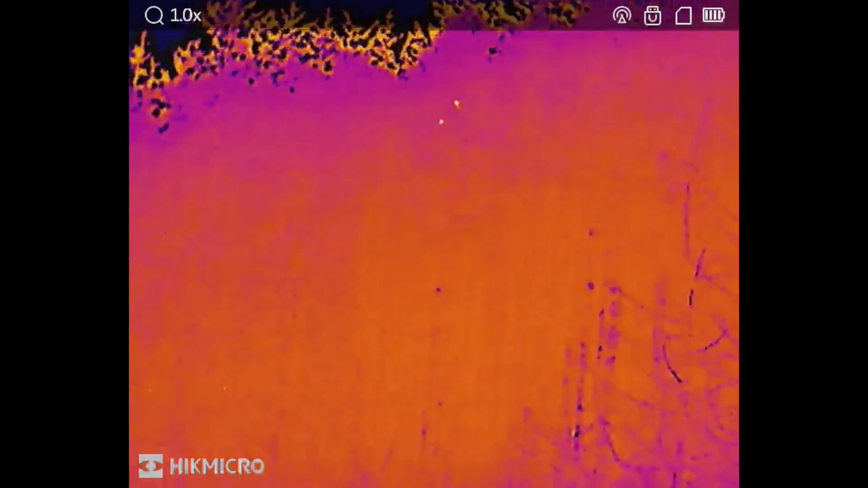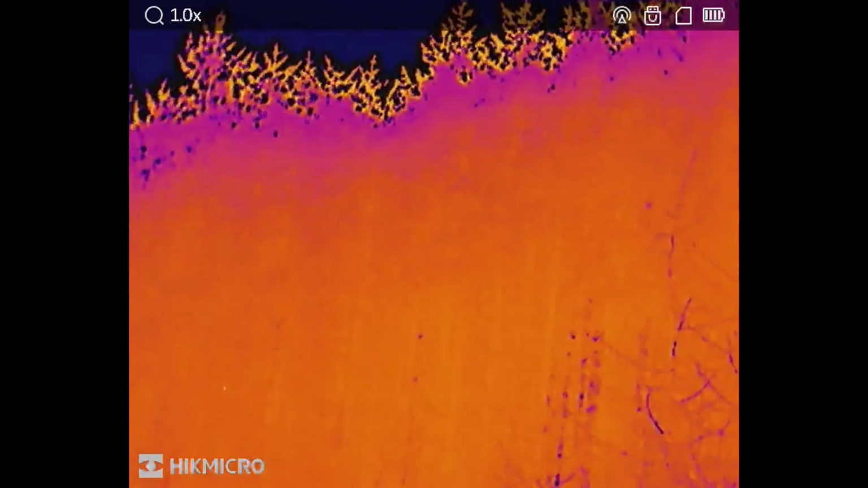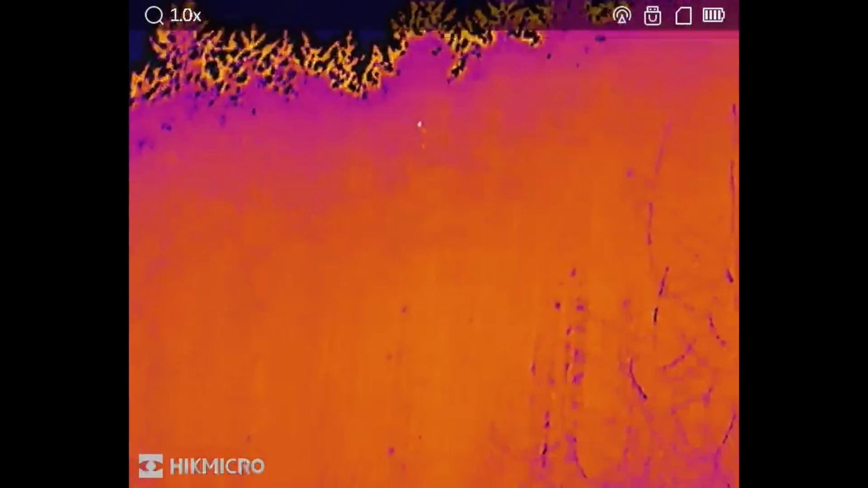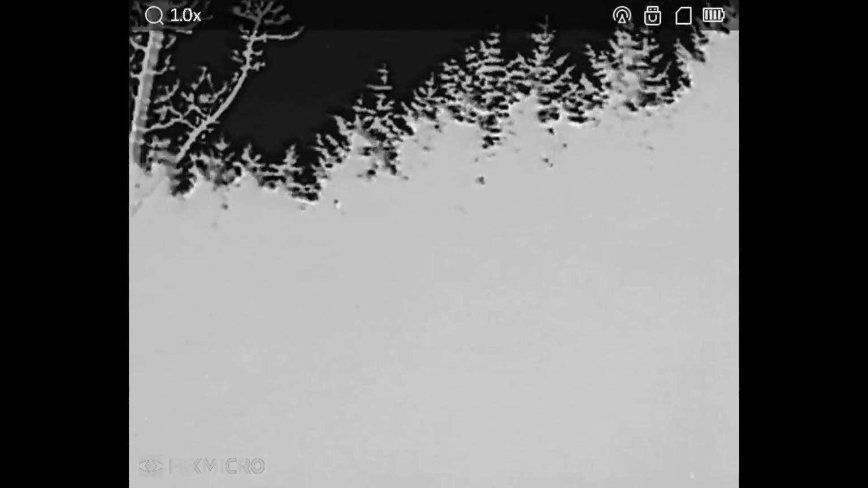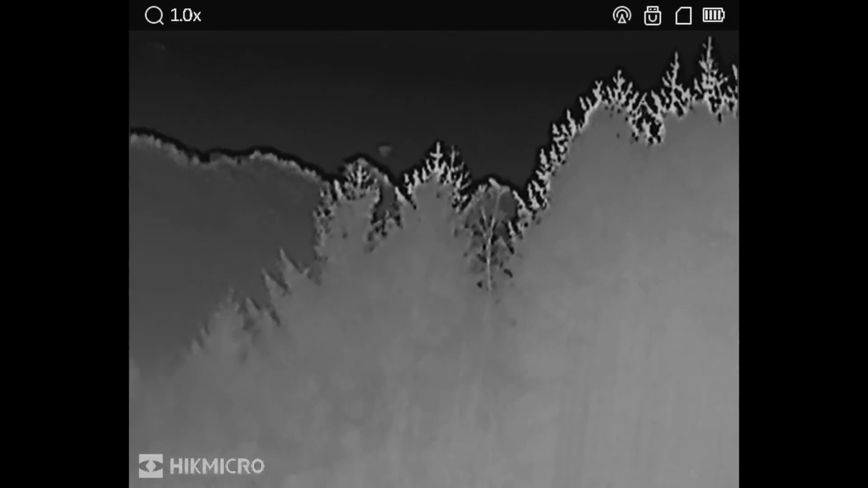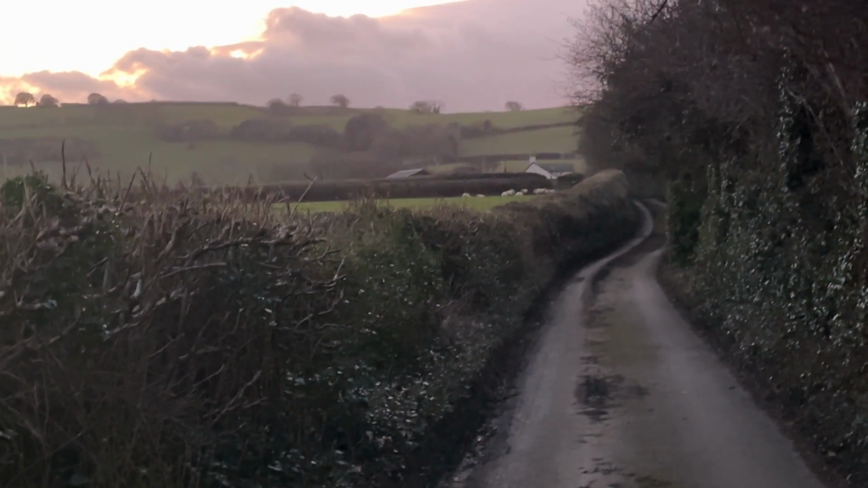There's bright orange dots. I think I need to calibrate this thing. Those bright orange dots in that tree are two big crows that have just gone in. So I'm just kind of rotating through. Oh, there we go. Look at that. There goes the other one. Pretty cool. I definitely need to calibrate this, and I am pointing right up at the sky, which is obviously adding heat signatures, just throwing the trees off. As I go down, they kind